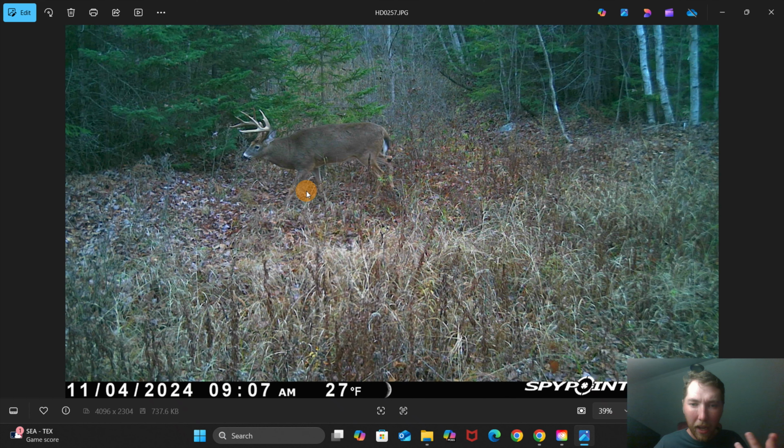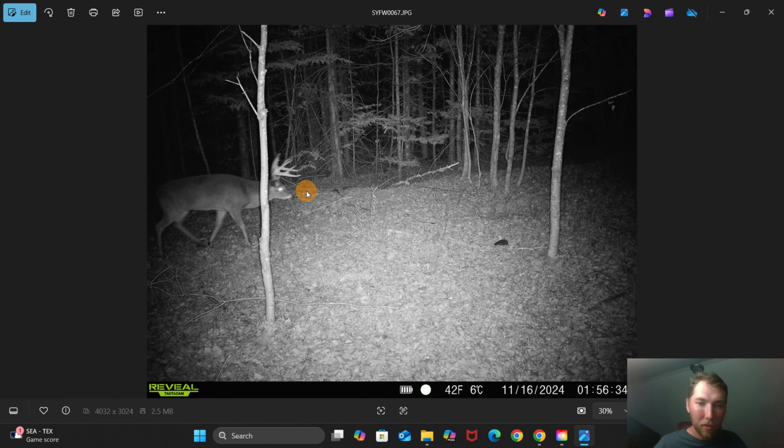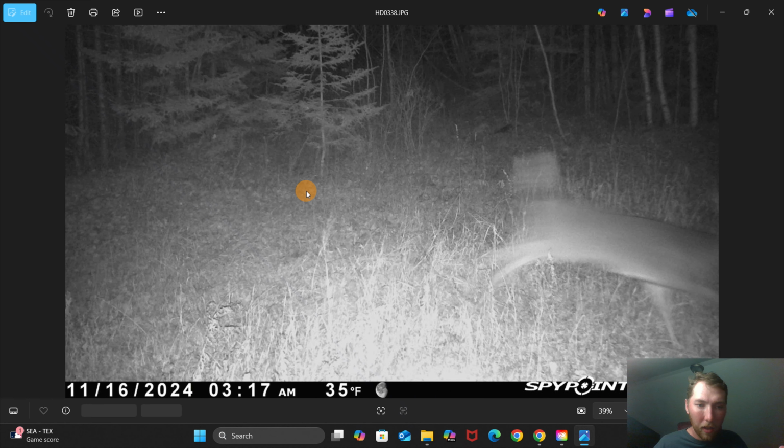And looking back, I don't necessarily have as many daylight pictures of him as I felt like I did during the season, but he was in this spot that has some walkers through it. Nobody, minus one guy, ever showed up on my cameras, but there's some walkers nearby, and he was in here all deer season long.